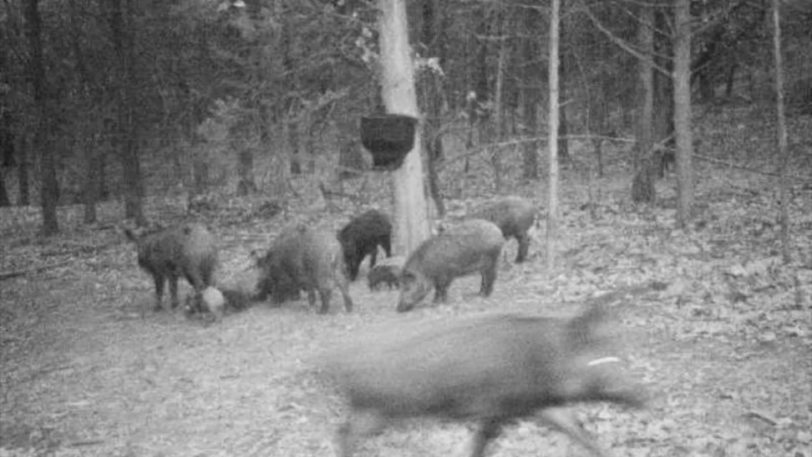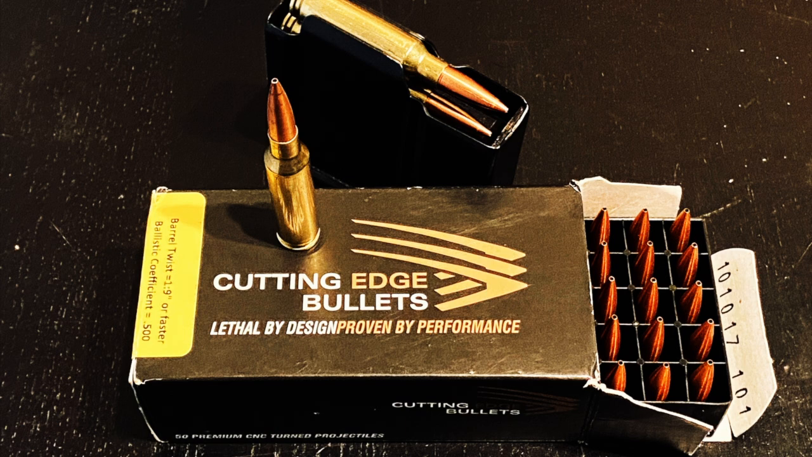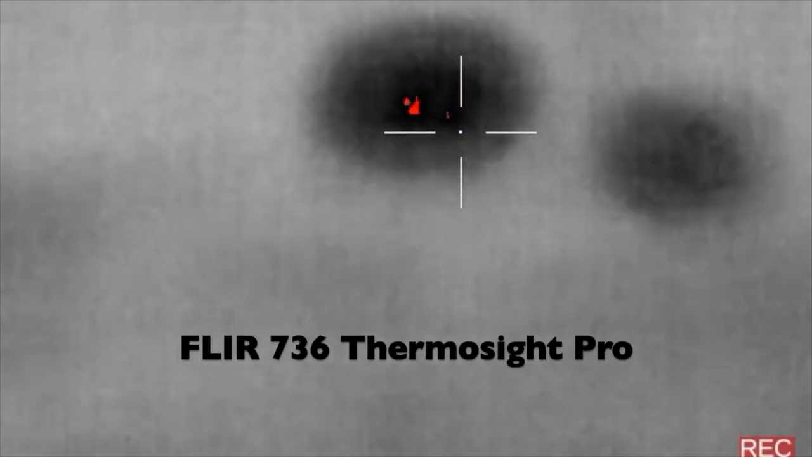One early morning, I saw the light boot up, but didn't see anything underneath it. I checked the game cams and noticed a new sounder with a bunch of little piglets that moved into the property. I got behind my thermal and saw a blob of something by the feeder. I loaded up the cutting edge 120 grain match tactical hunting bullet, went outside with the big gun, and we'll pick up the action from here.